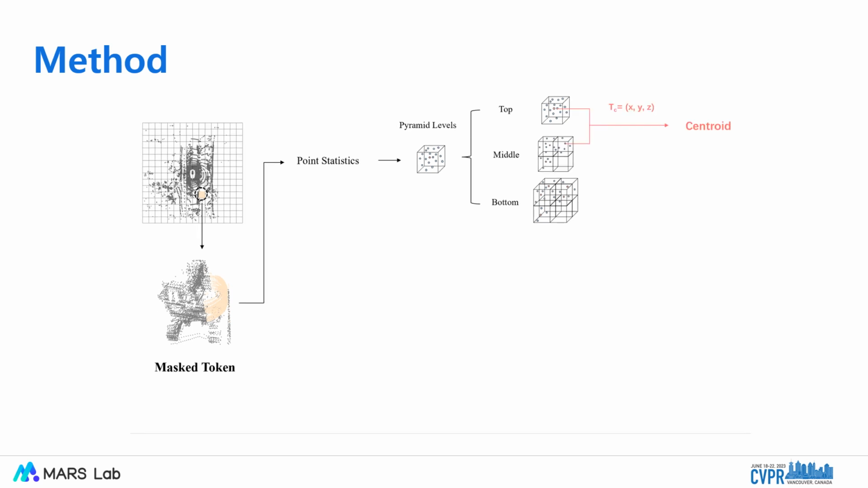For each non-empty voxel grid in the three levels, the centroid prediction target is calculated by averaging the coordinates of points inside the voxel grid. The occupancy prediction target is to judge whether a grid is empty or not. If there is at least one point in the grid, the occupancy prediction target is 1. Otherwise it is 0.